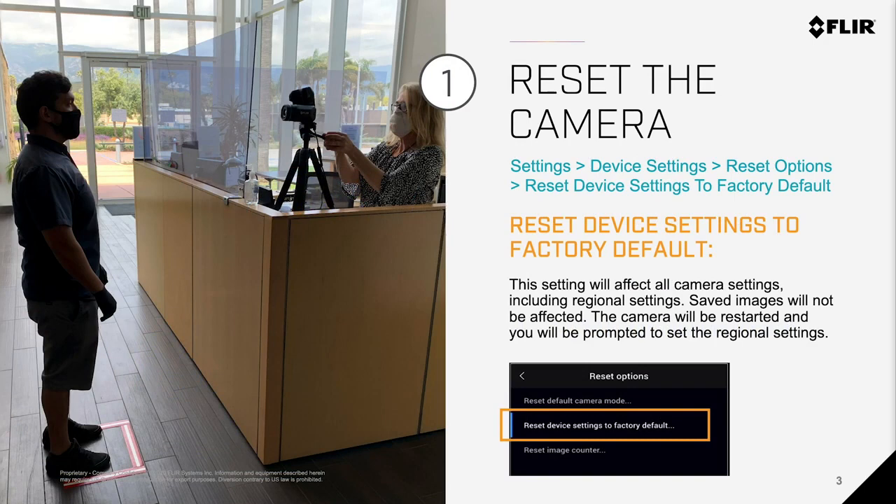Number 1. Resetting the camera to factory default settings sometimes solves a lot of the problems that you can encounter using a particular camera over a period of time. We're going to walk through that reset process and you can see how easy it is. Notice this setting will affect all camera settings, including the regional settings that will need to be re-entered after you reset the camera to factory default settings.